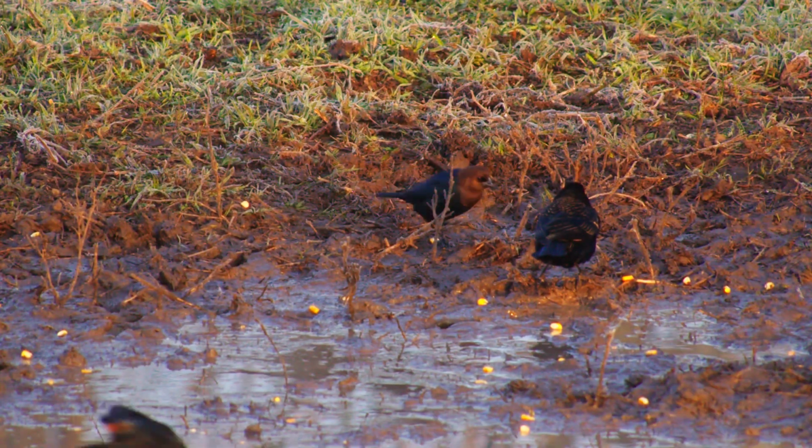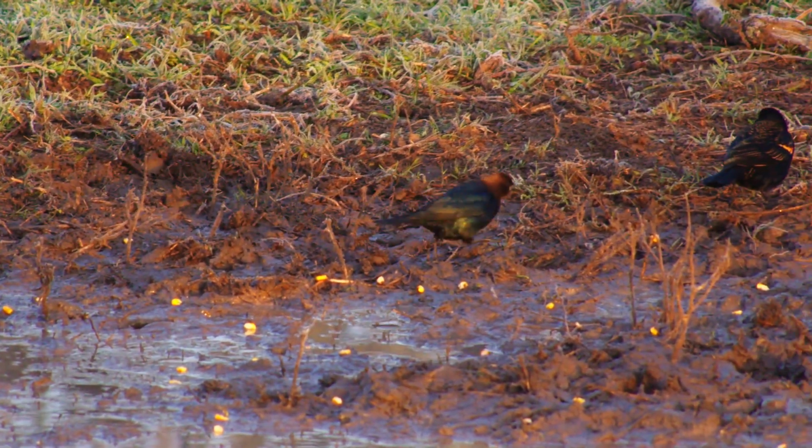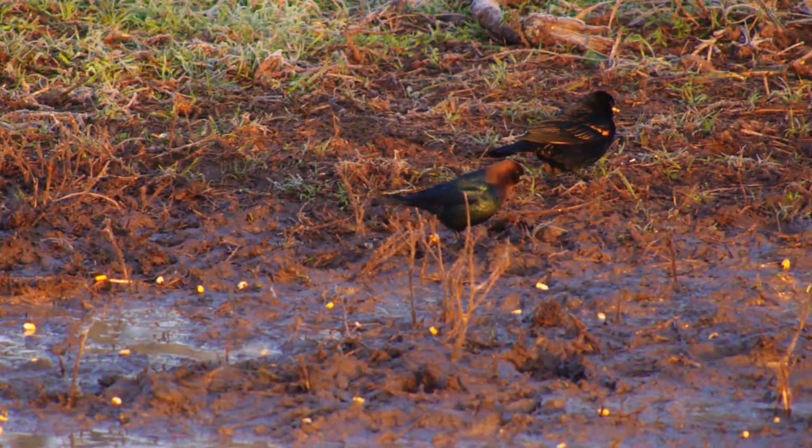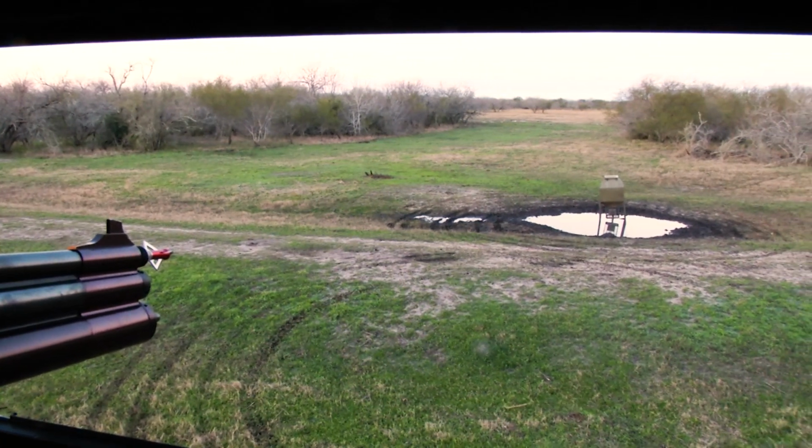It is a cold, cold morning. A lot of people think when it's cold like this, the deer move. That may be the case in Iowa or Canada, someplace where they're used to cold weather, but when it's cold in Texas, deer don't move real well. The afternoons are a whole lot better than the mornings, but that's okay.